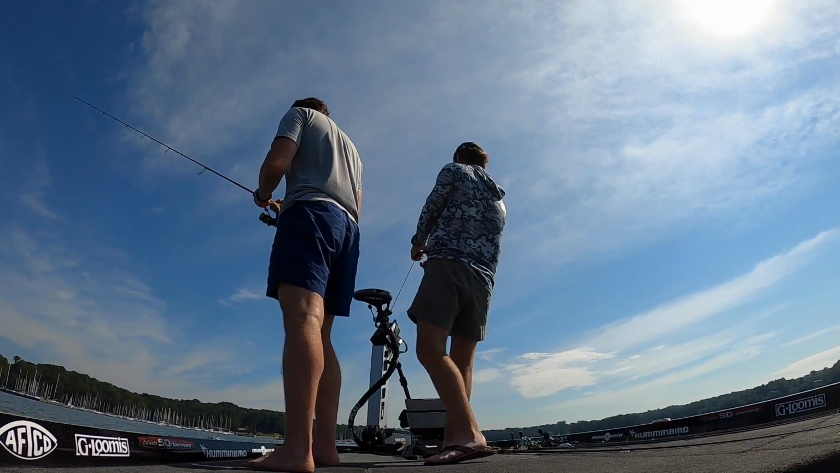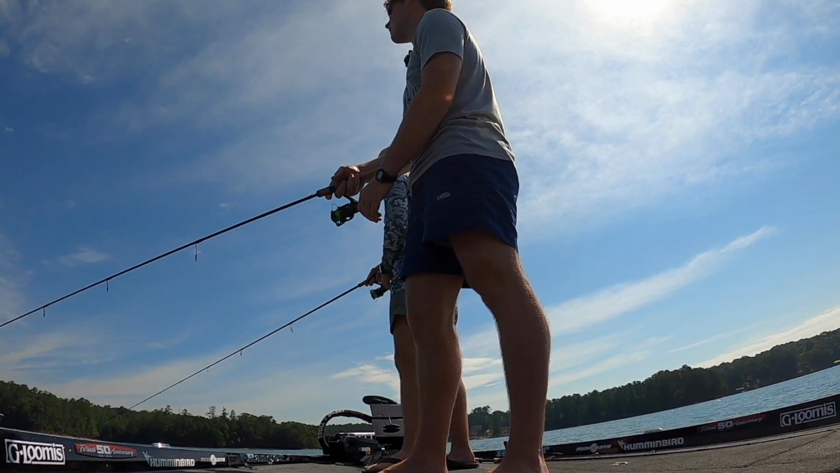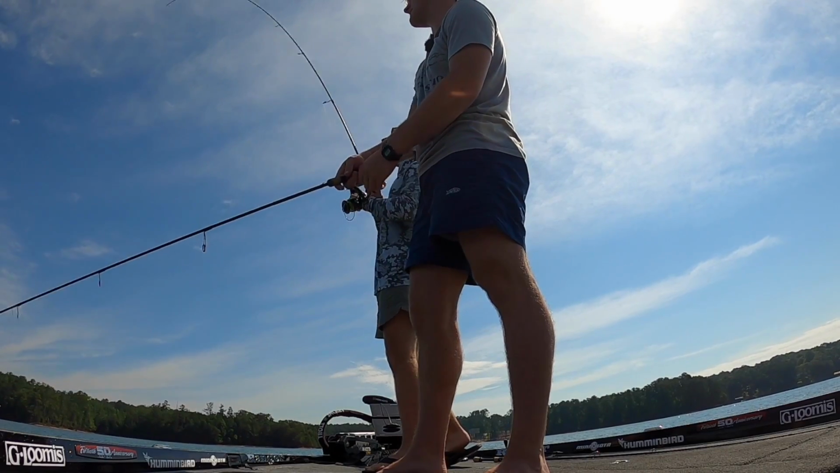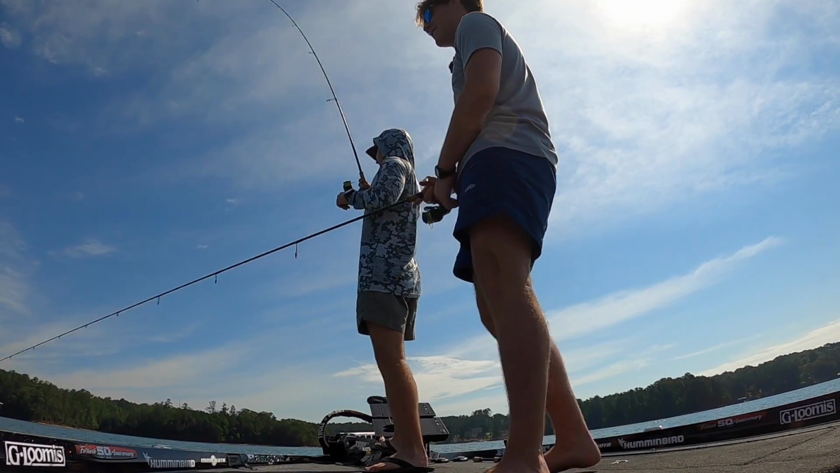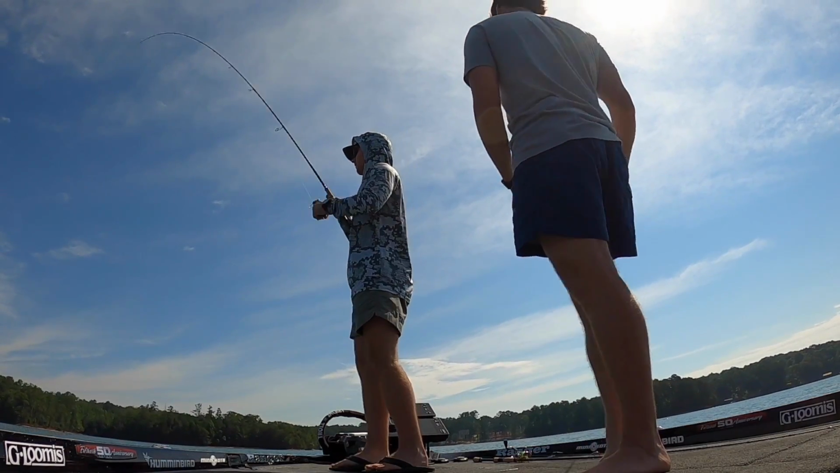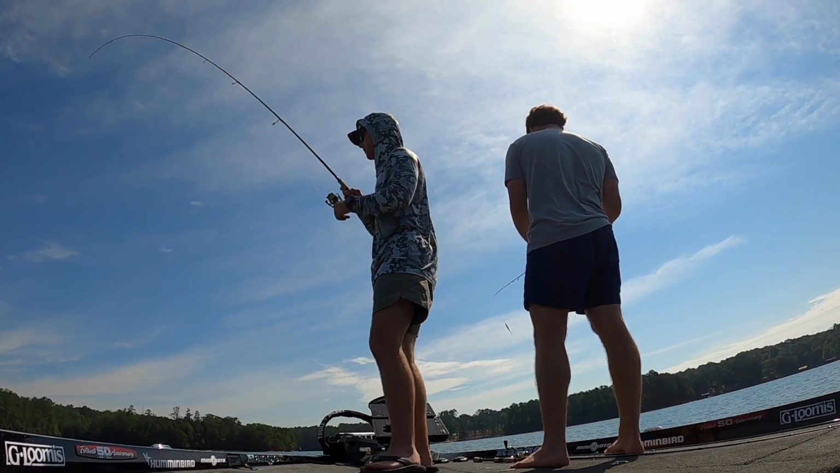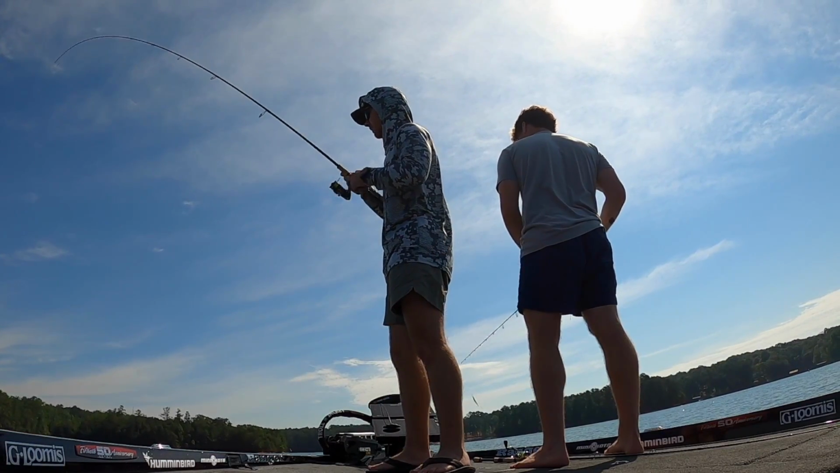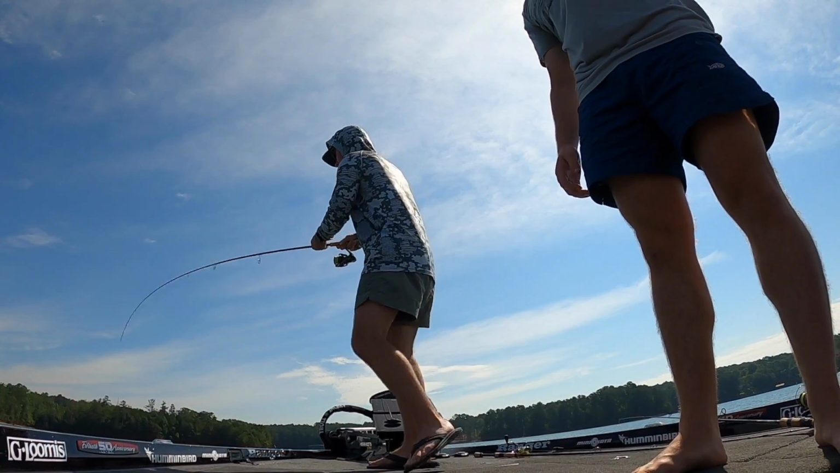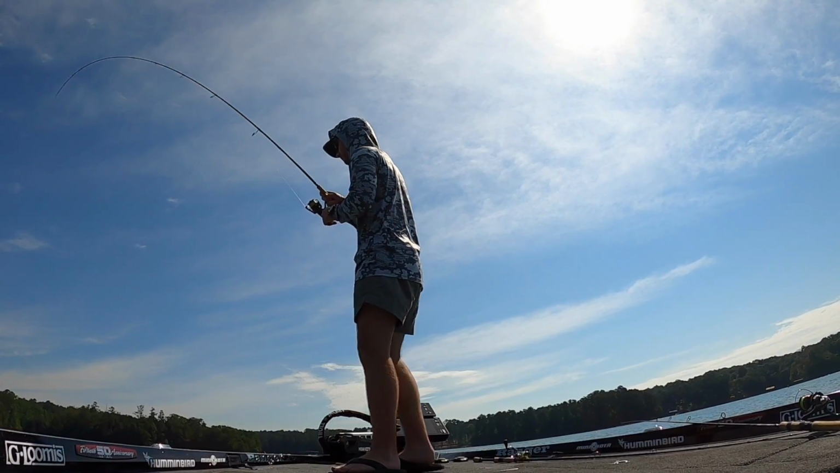That was crazy. They're jumping over it. Got him. There it is. Hooked up. Let's go. Missed it. Good topwater fish here. We switched over to this popper, and they were being really funky on those swim baits, and we switched to topwater, and they have gotten super aggressive for us.